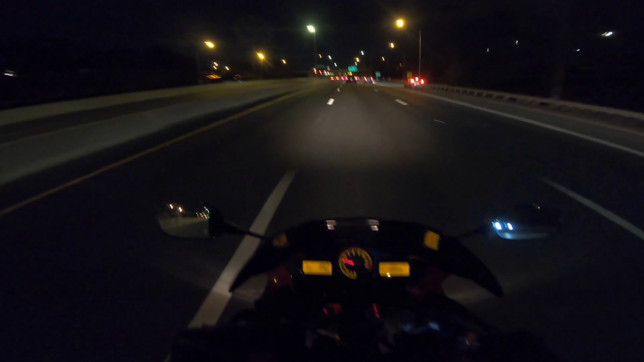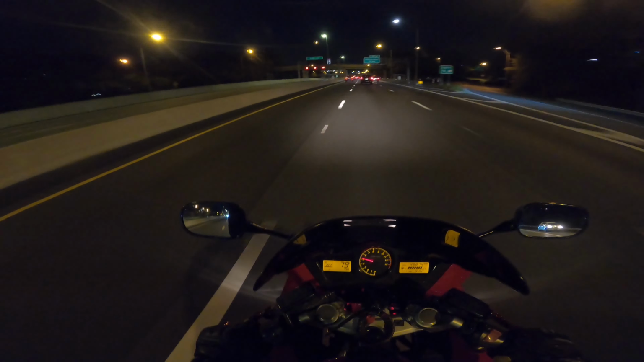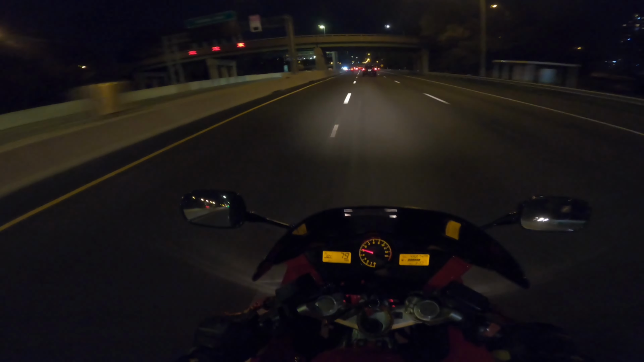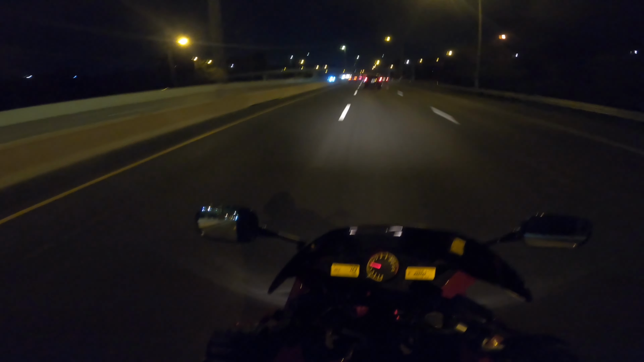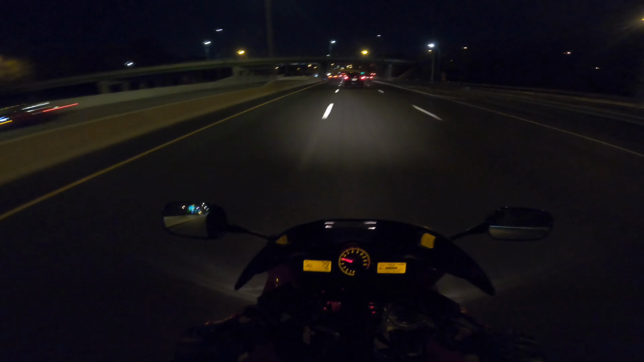Also, the temperature tends to stabilize at night. So for me, even on colder days, it may not make sense, but it feels a little warmer at night because it's like, I don't know, it's like the temperature is just hugging you. I don't know if that makes sense, but I just enjoy it.